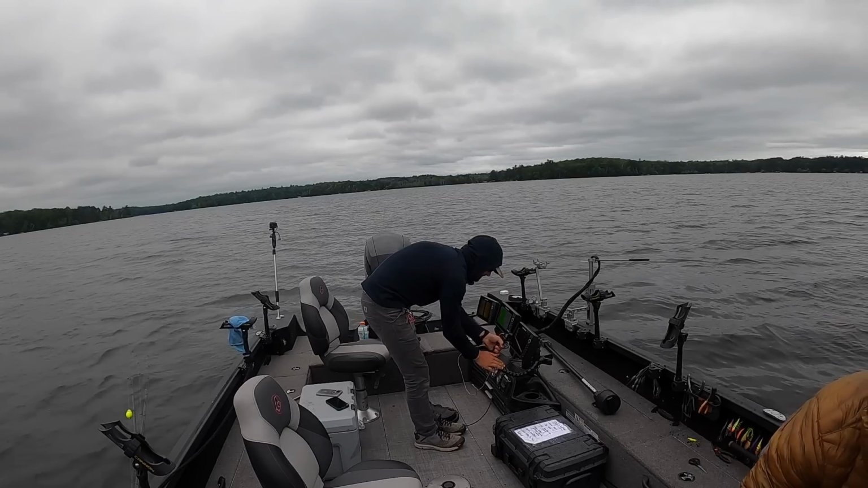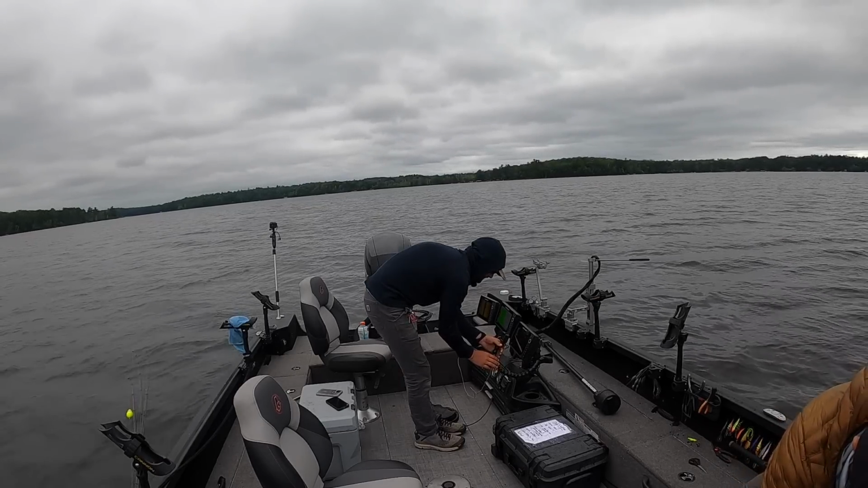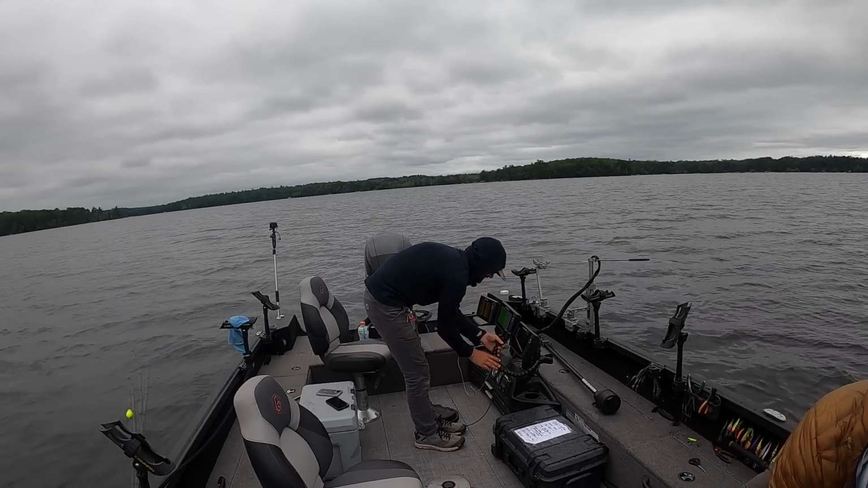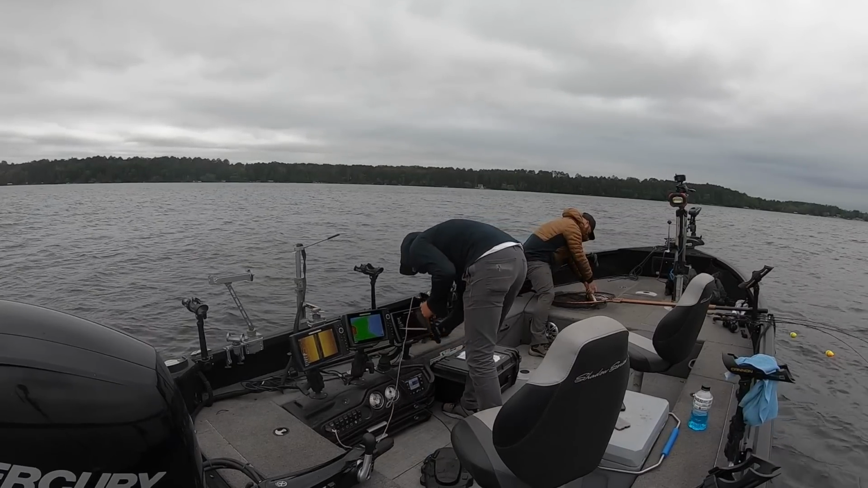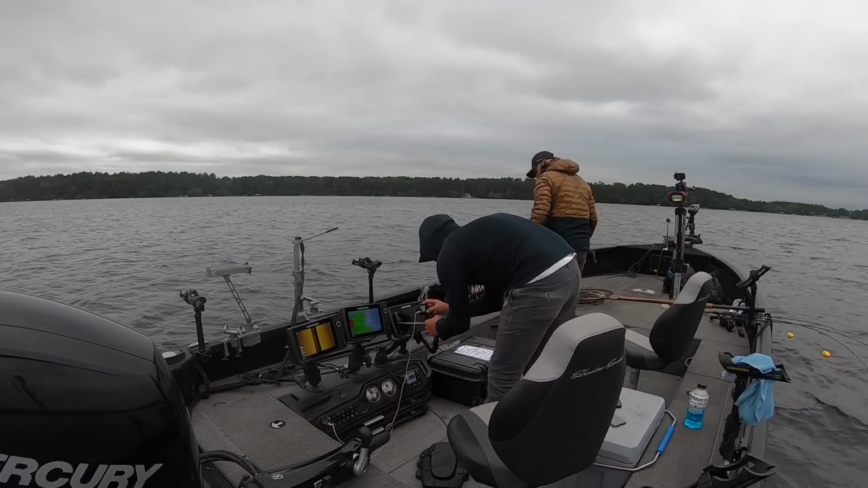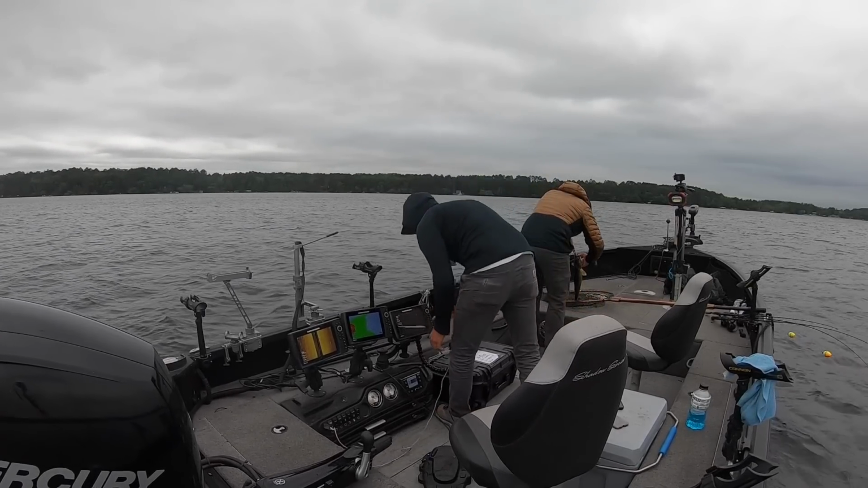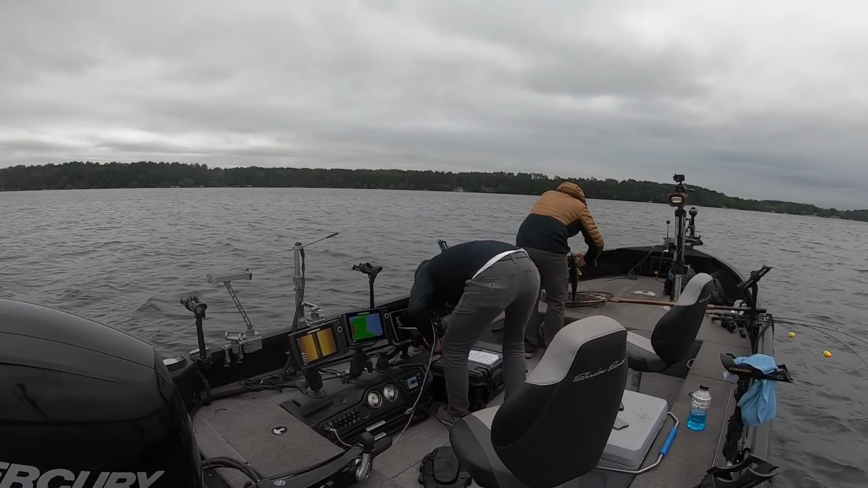I literally have not taken a cast, trying to get everything set up here. Might have made it look too easy, which it's not always the case. No, it's not always that easy at all, but all right, I'll take it. I don't think you're going to see me complaining today. No, felt good. It feels like forever since I've been in a boat.